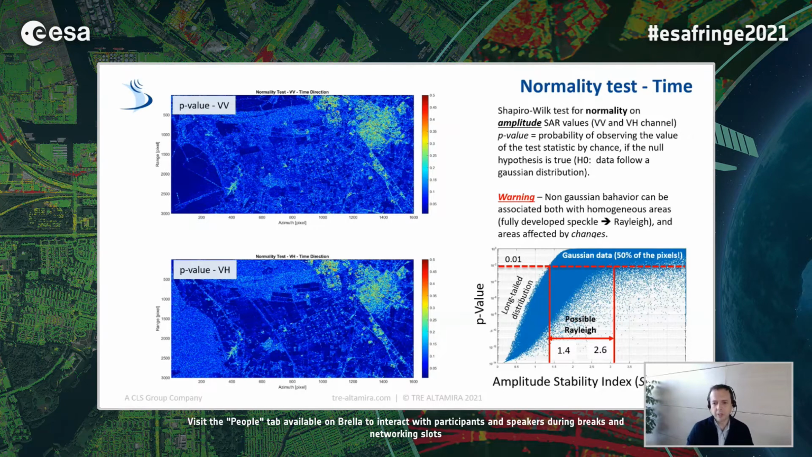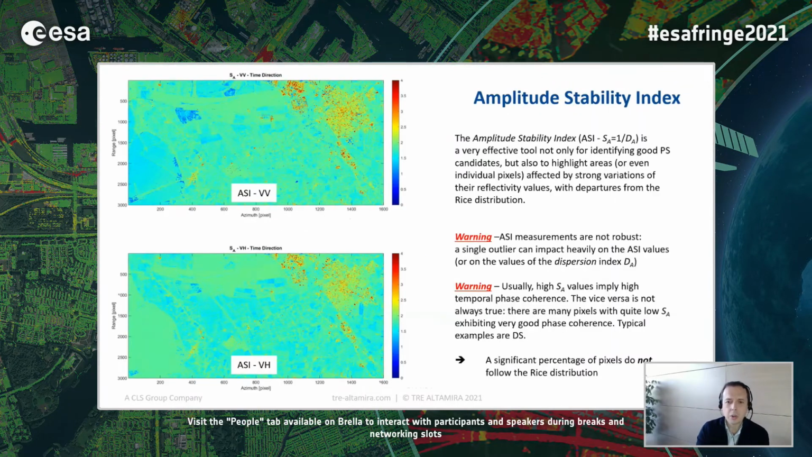So in this scatter plot, I've reported the p-value of the Shapiro test and the amplitude stability index, so the ratio between the mean and the standard deviation of the amplitude data. So indeed, we can say that data are not homogeneous in time. The amplitude stability index is indeed a very effective tool to identify good PS candidates. But indeed, there are a bunch of pixels typically not following the right distribution.